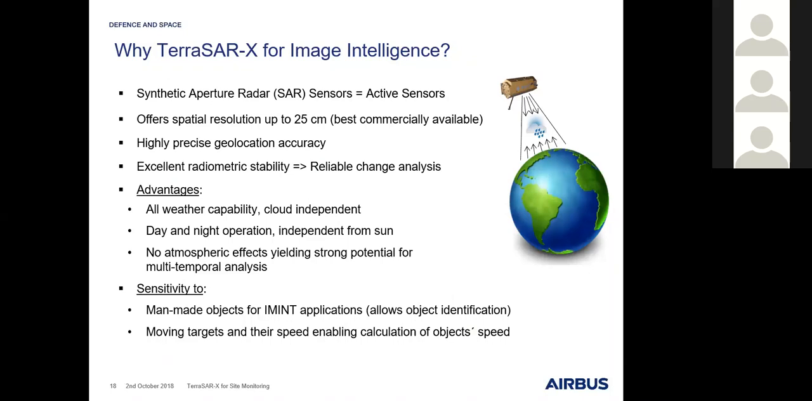So basically, what we see is that you can use radar also for image intelligence applications. We will show you some examples afterwards, but also the example with these open cargo trucks, I think, was a nice impression of what kind of level of detail you can expect when using radar.